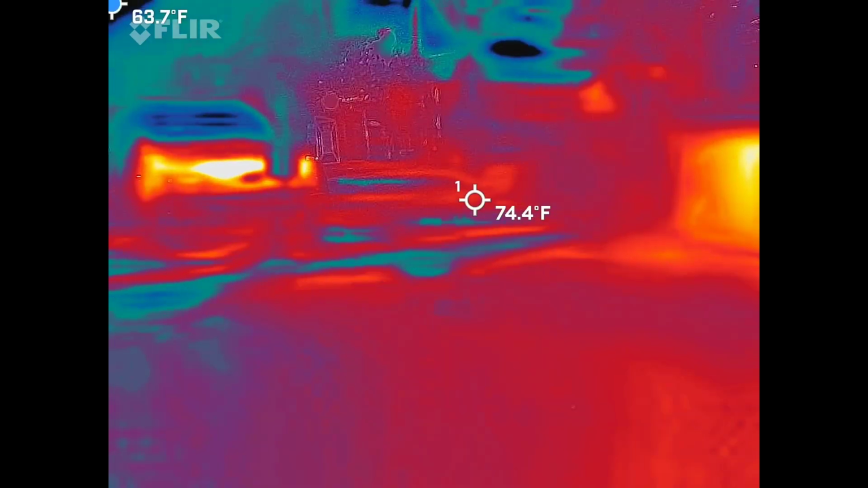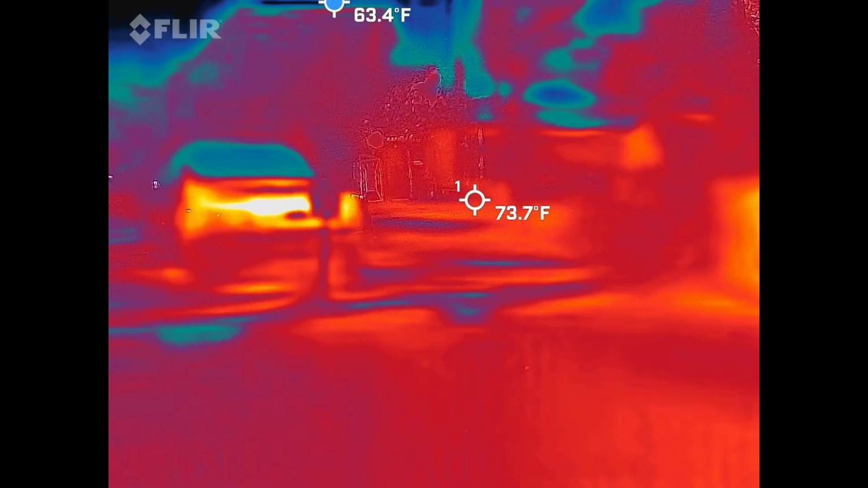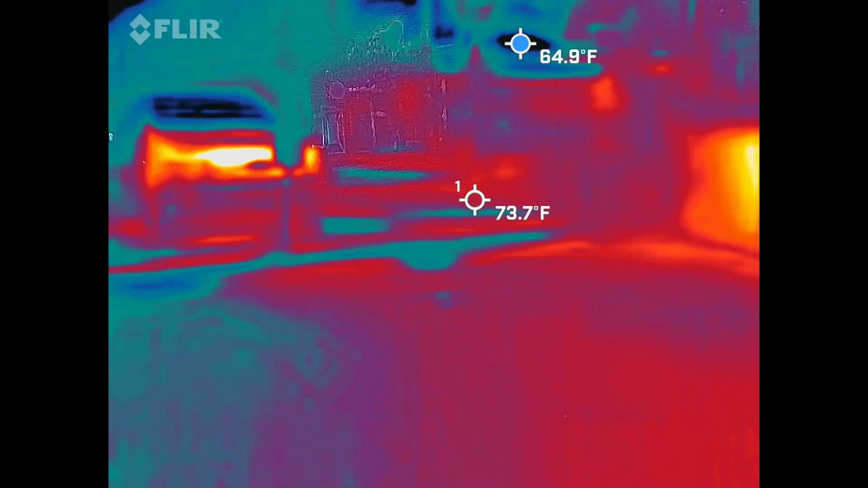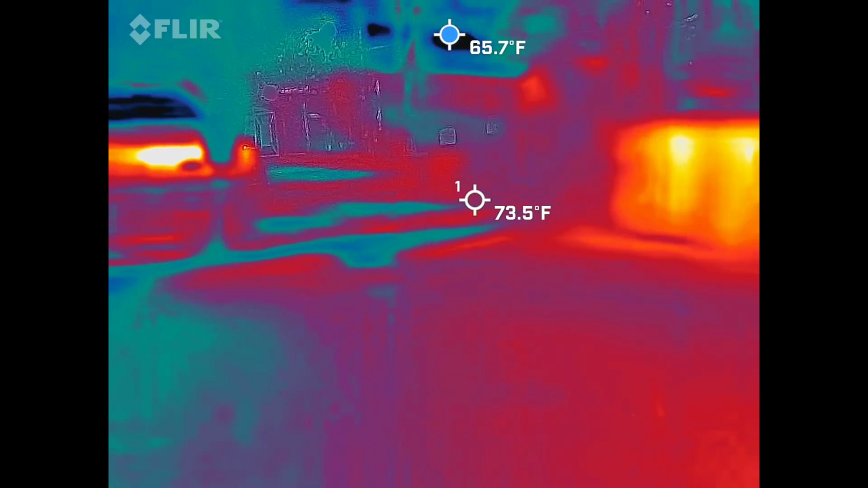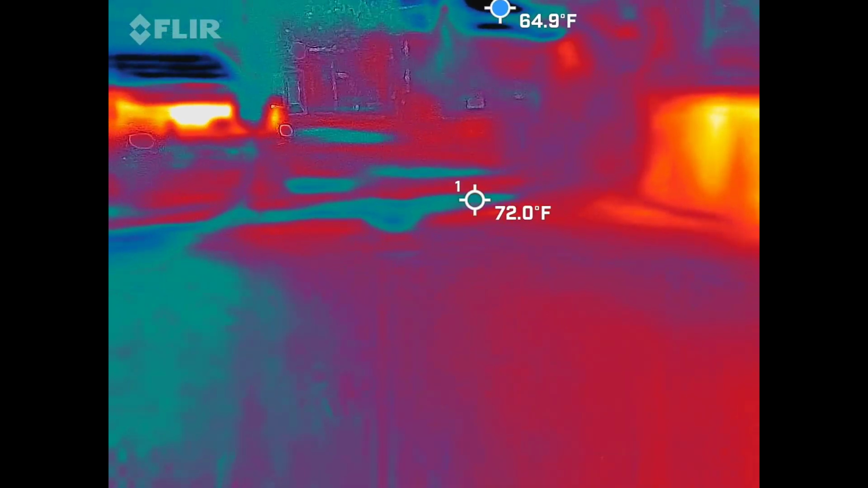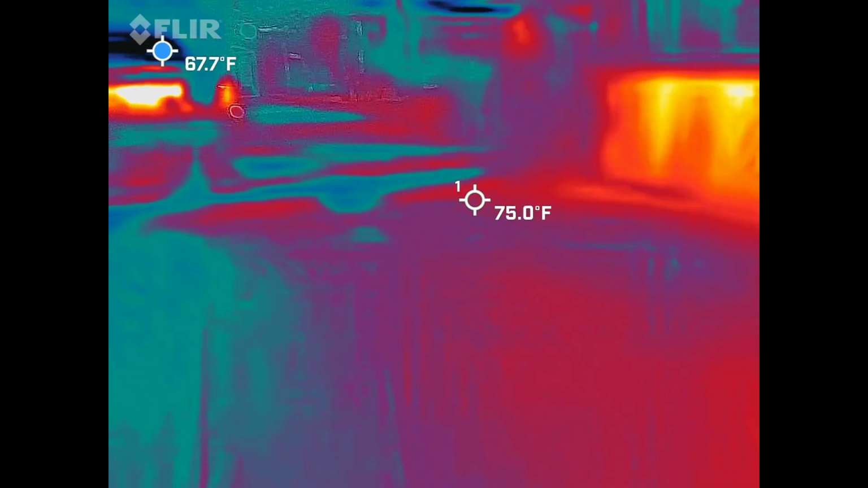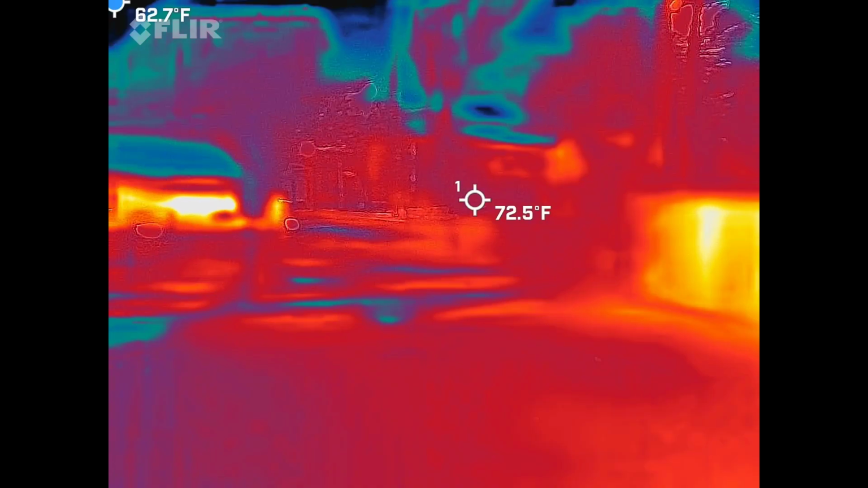That's the first time it's been out of the 70s, and it's staying right there, too. I'm feeling a weird thing in my mouth right here. Oh, what the heck? Oh, okay.